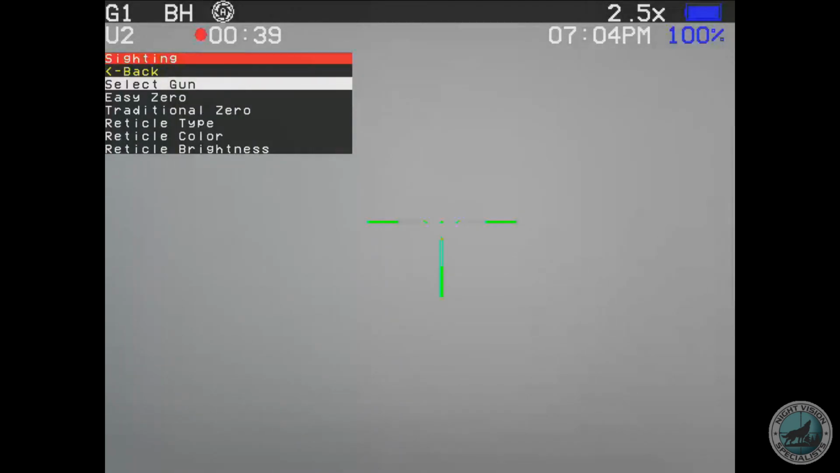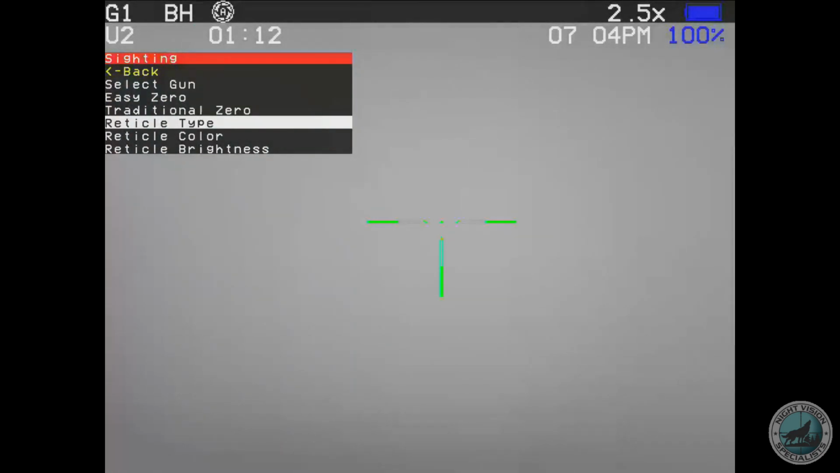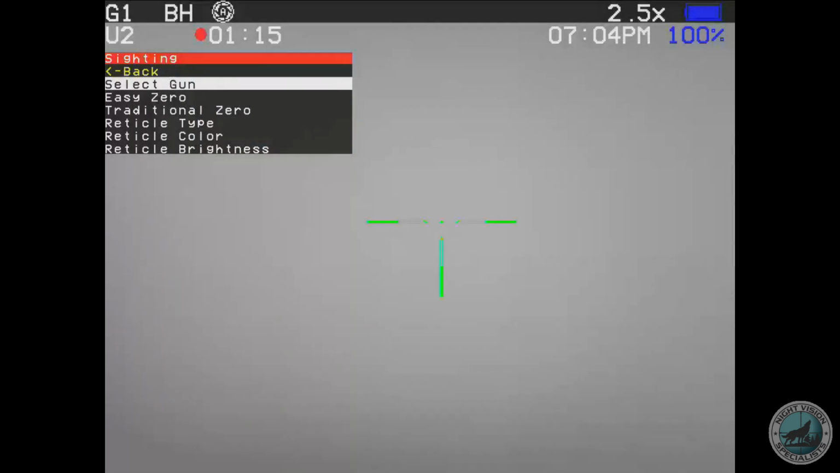On the sighting menu, this is the best thing since sliced bread, in my opinion. You've got 6 different guns, 7 different reticles, 4 or 5 different reticle colors, reticle brightness settings, but they've got 2 different zero types here. Easy zero is for like your 50-yard zero. A base magnification, 50-yard zero, you shoot, freeze frame, you see your point of impact, you move your reticle over to the point of impact, and you're zeroed pretty much. First shot zero. It's super easy.